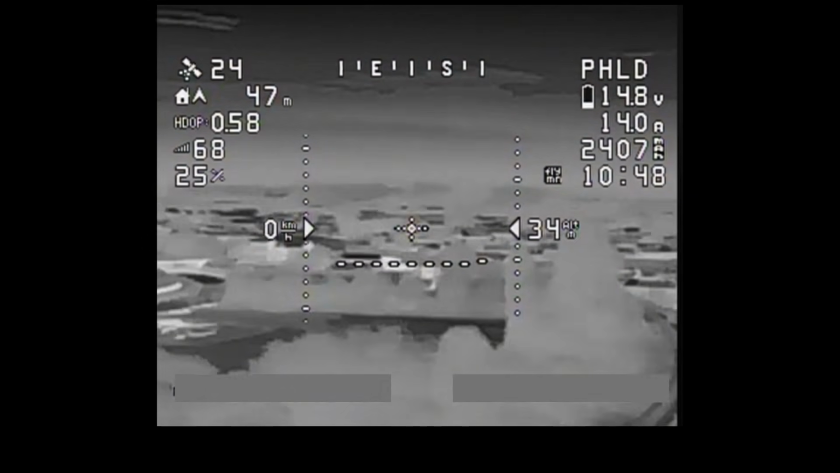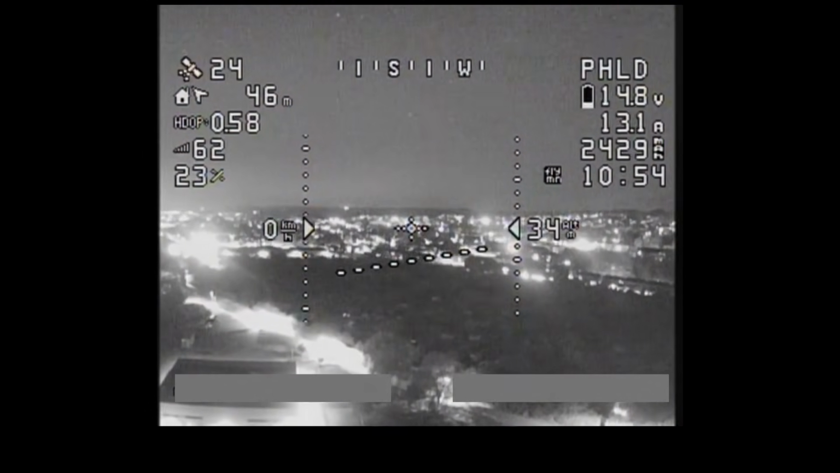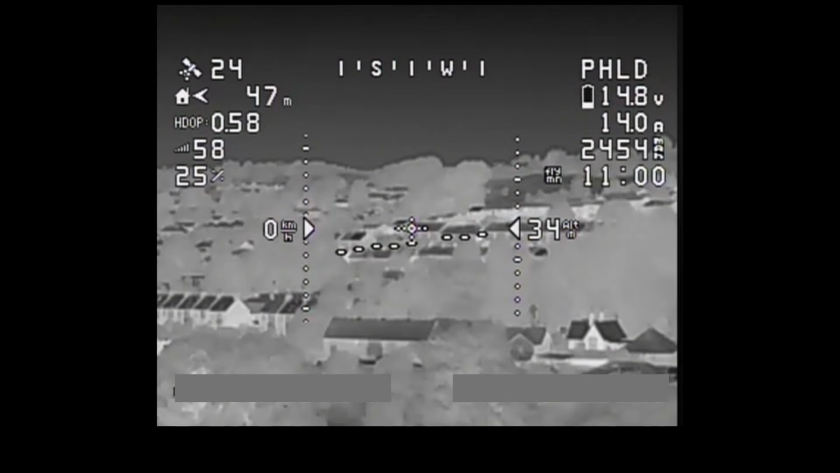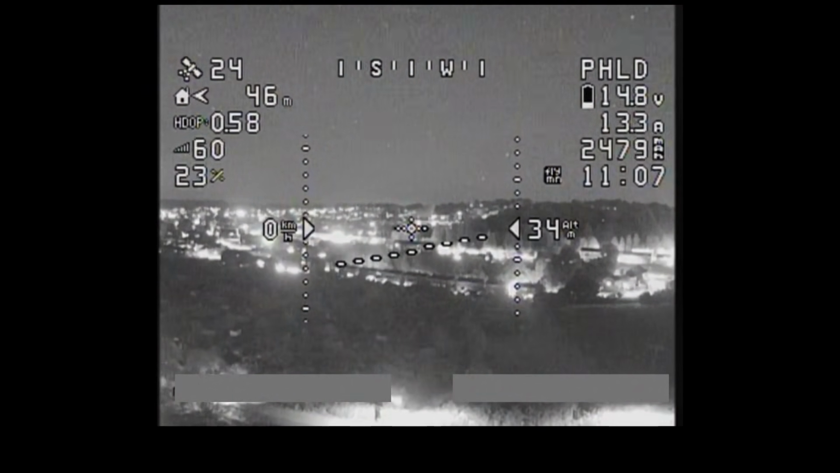So just looking off across the city now, into the distance. So you can see with the infra, you know, you can make out quite a lot of details. Certainly better than a normal FPV camera. And the thermal, you can see a hell of a lot more. Look at that, on the infra, you can see the stars. That is cool.